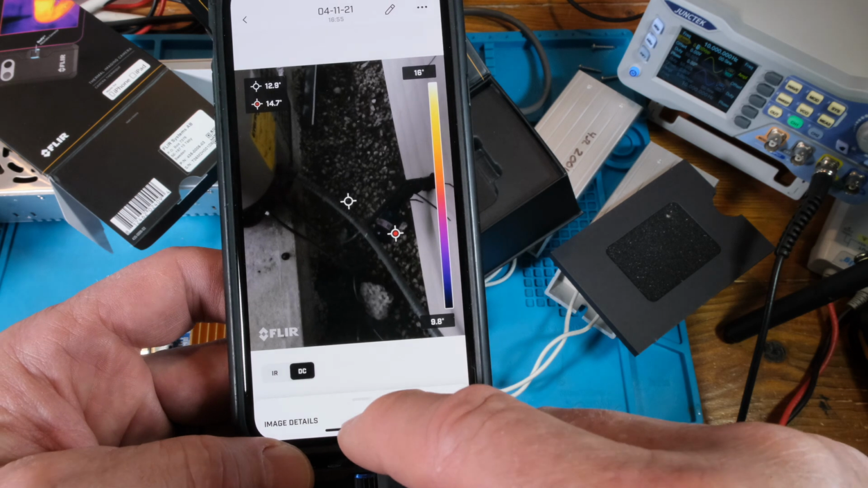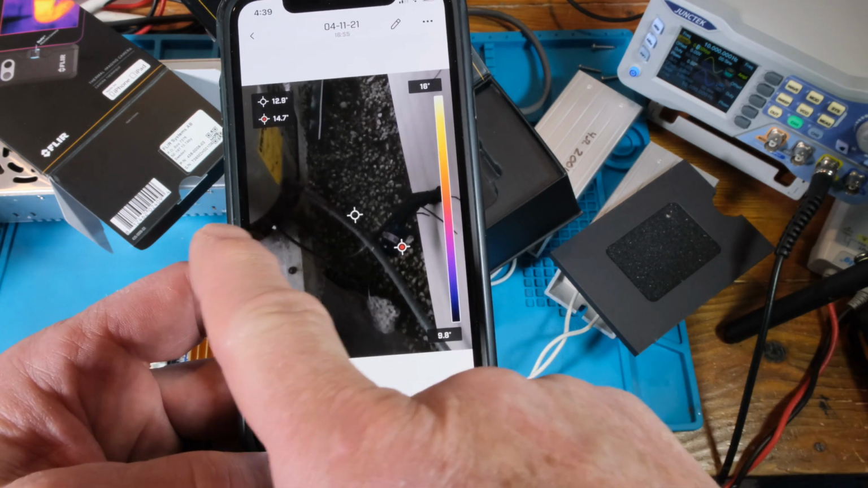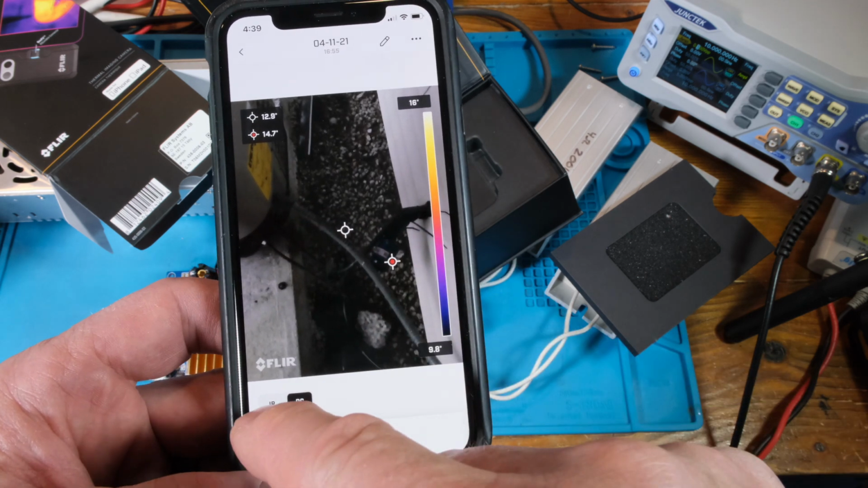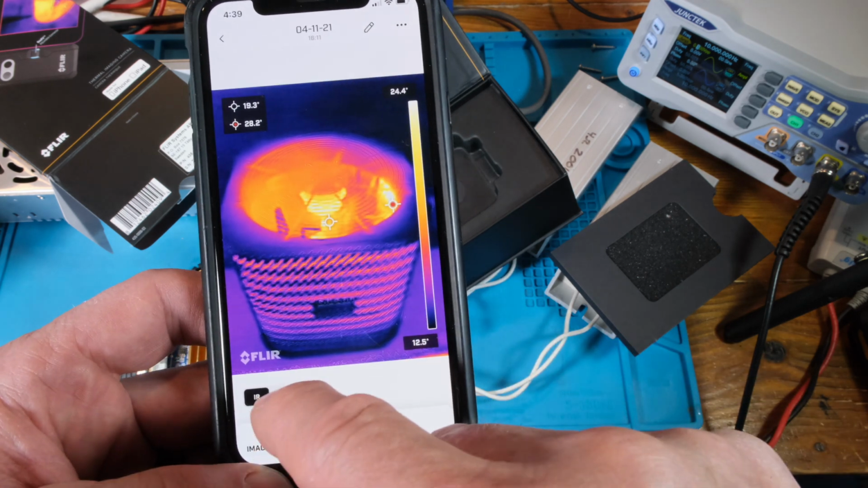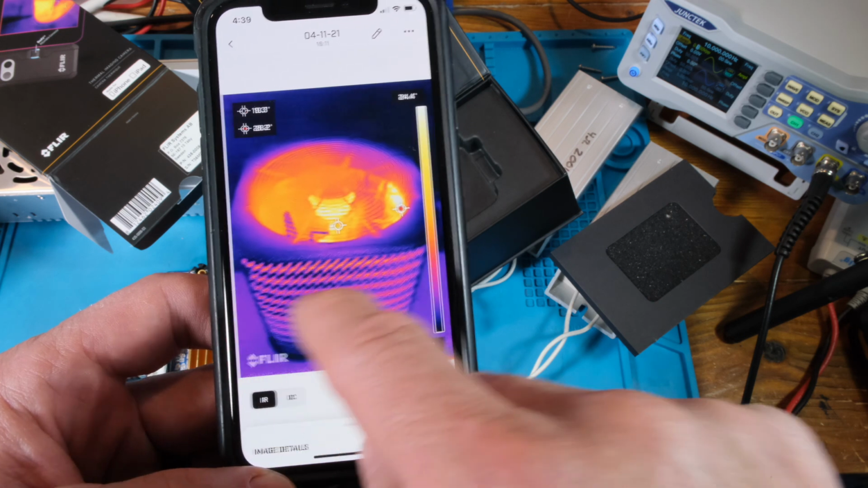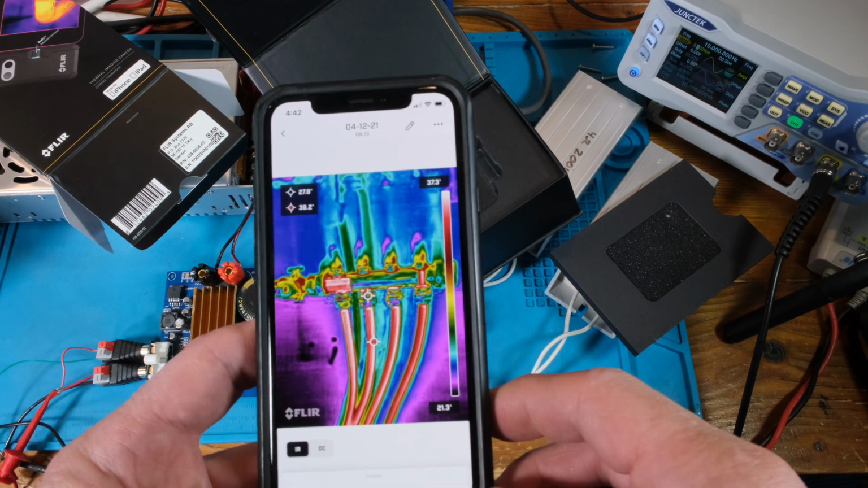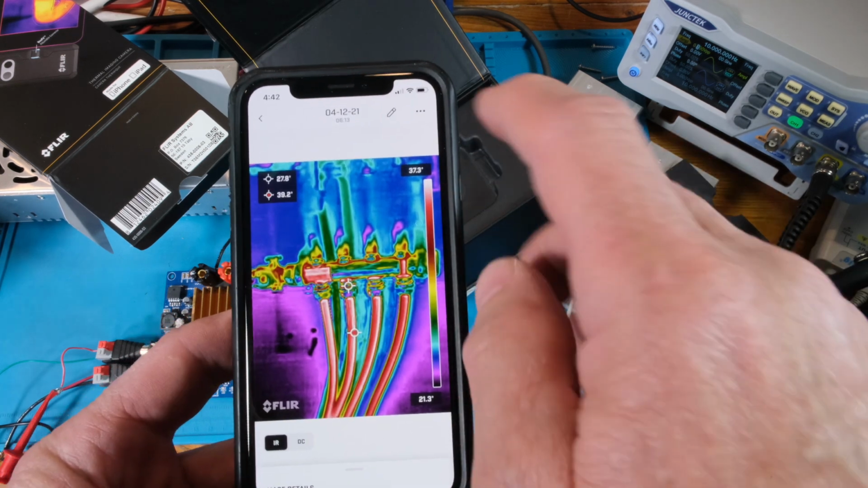And I think this is a furnace. Not sure what all this stuff is, but there's some wiring out there. We know what that is. And there's your doorway.